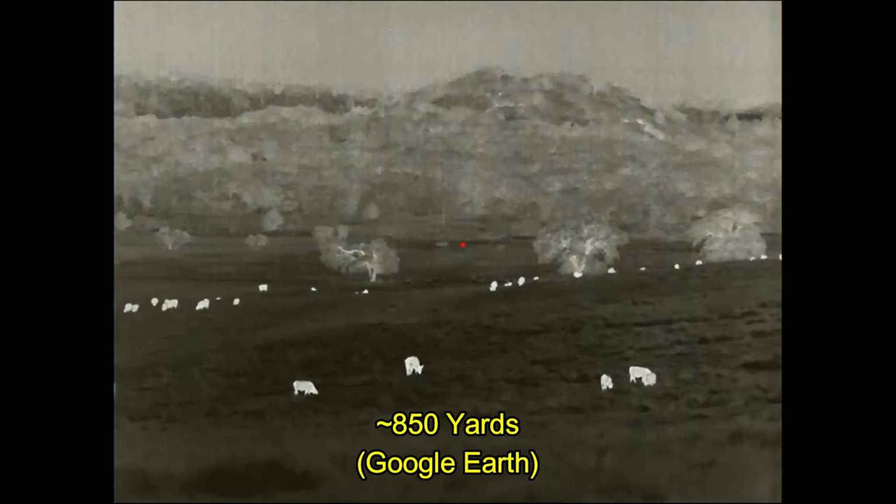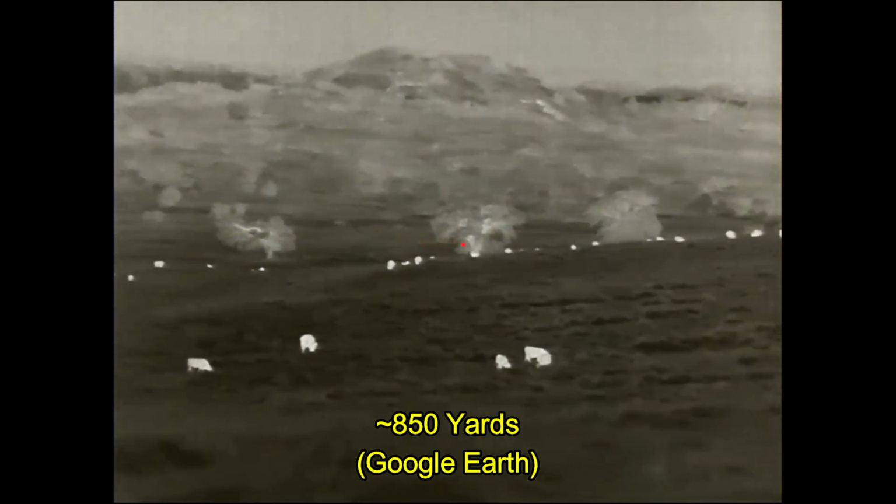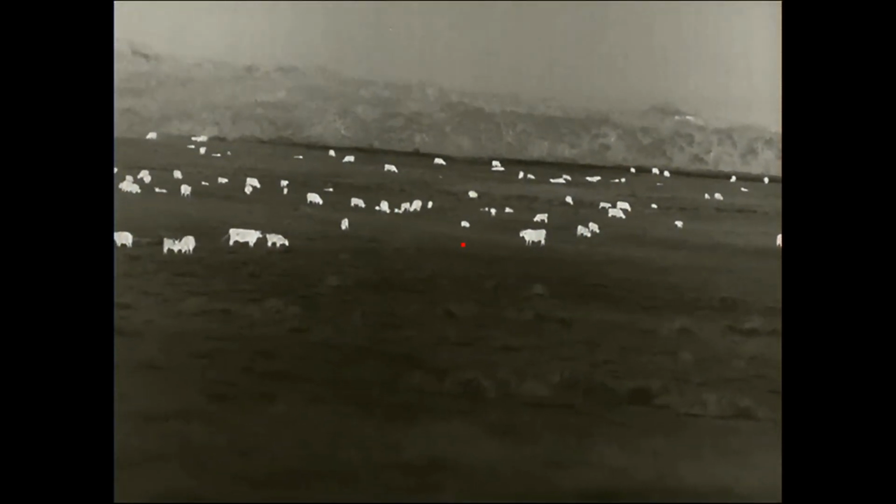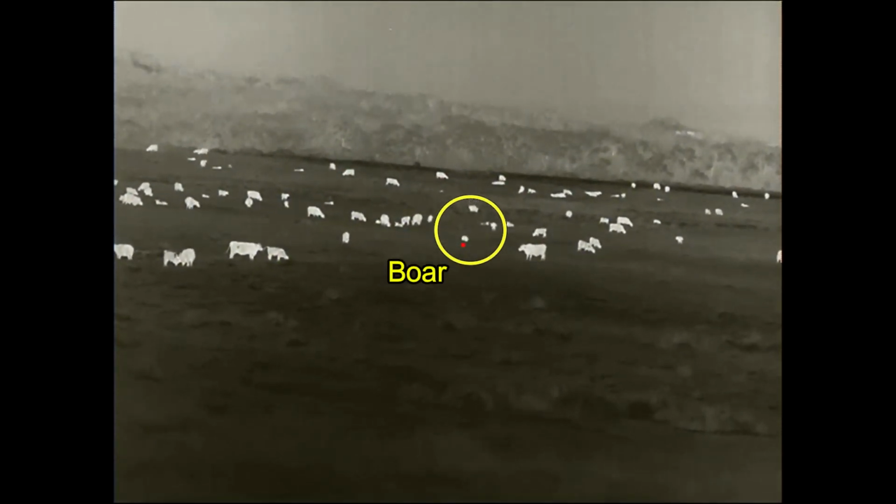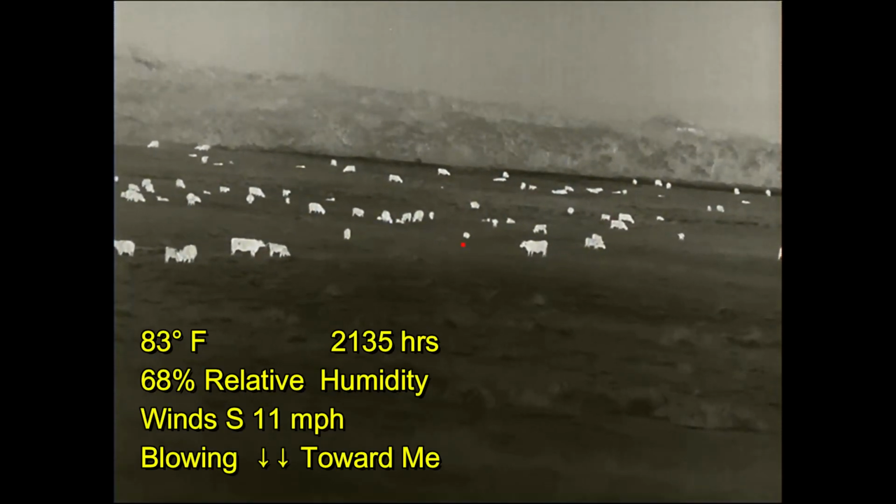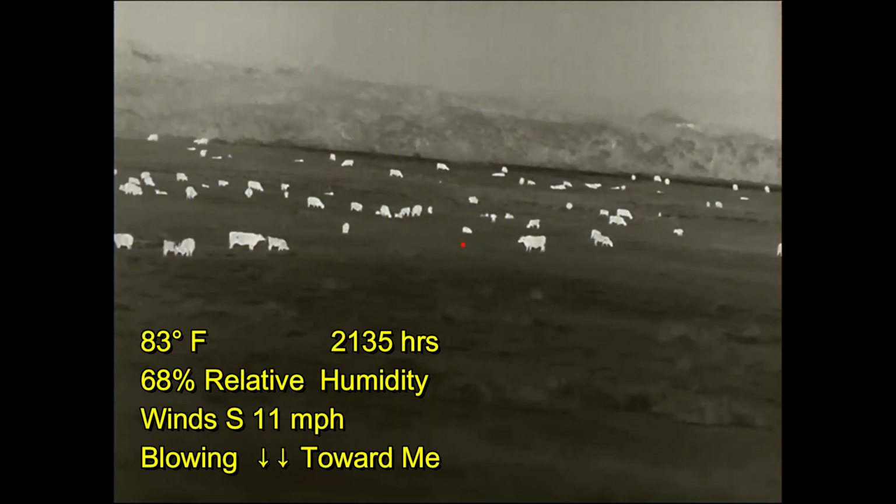But my old hunting partner Dave told me that if you stare at a large herd of cattle long enough, sooner or later, you're bound to see a hog somewhere in the middle of them, and sure enough, he was right. But the problem here is, how am I going to shoot this lone boar out from the middle of all these cattle?